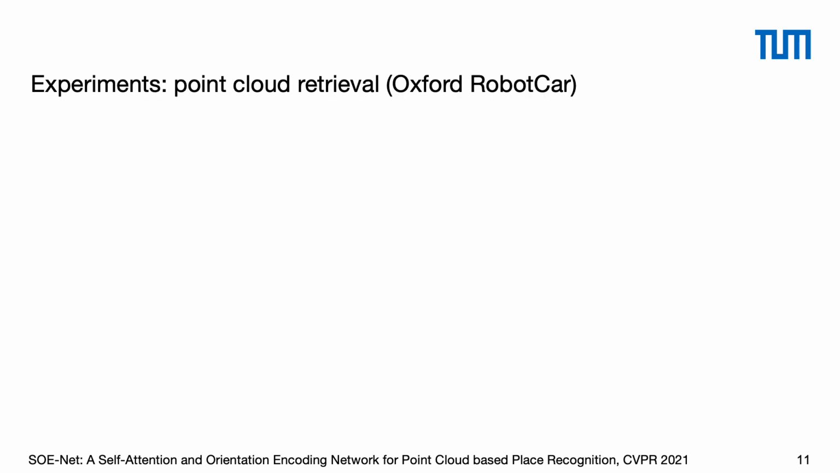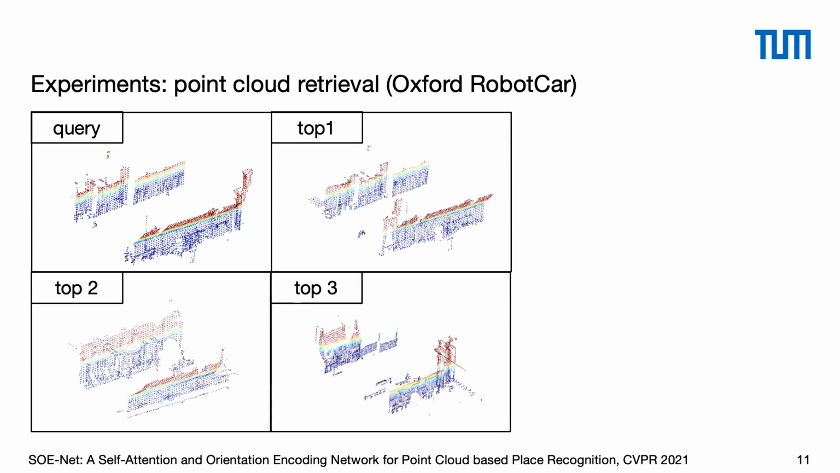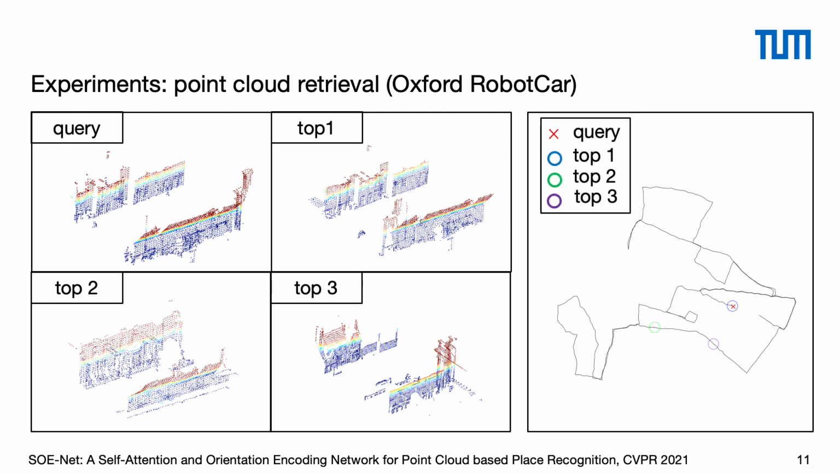Next, we will show some experimental results. Given a point cloud as a query, here are the top 3 retrieved matches. The top 1 match looks very similar to the query. Here is the location of each point cloud in the reference map. For the query, we can see the location of the top 1 result correctly overlaps with the query location.